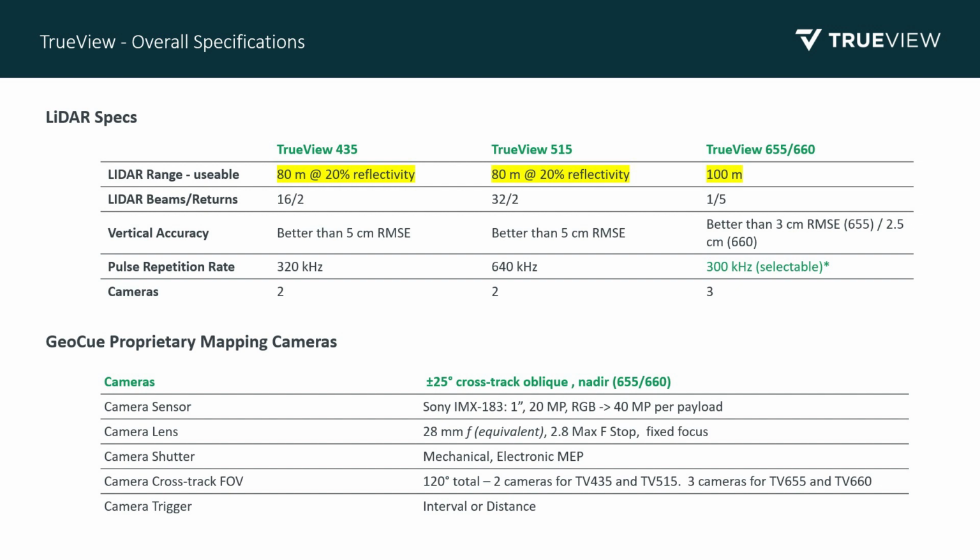So for the 435 and 515, I'll go ahead and mention that these two platforms are built on the Pandar XT sensor. It's an automotive grade LiDAR sensor. So we say these two sensors have a usable range of 80 meters. And then on the right side of our chart here, you can see the TrueView 655 and 660. We advertise a LiDAR usable range of 100 meters.